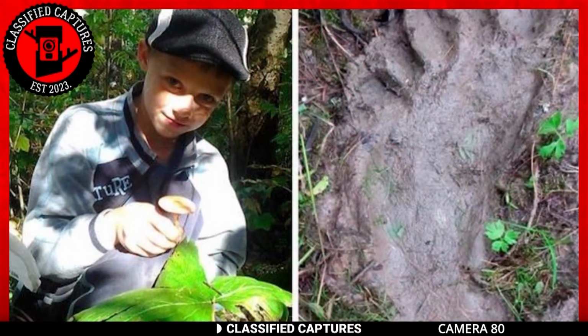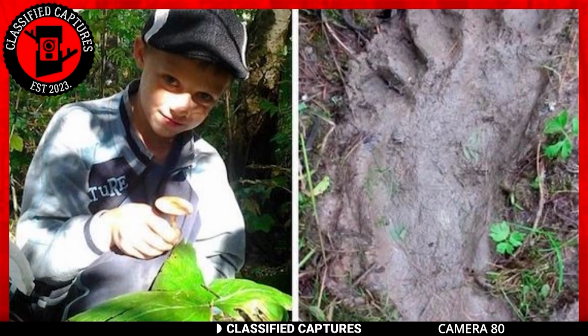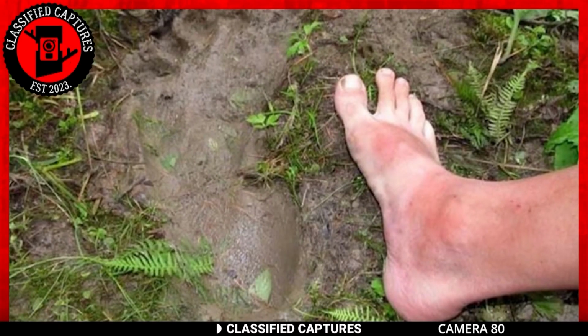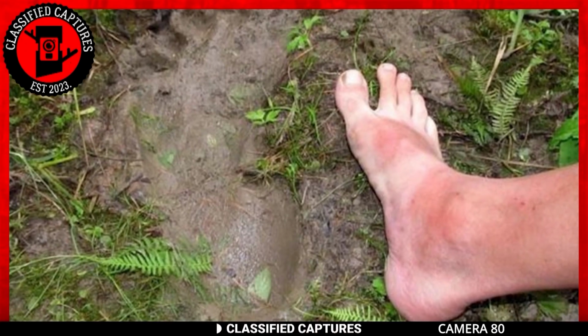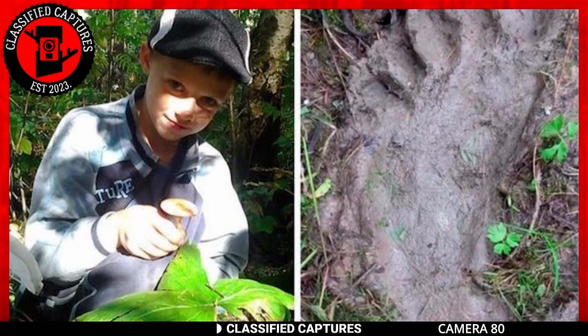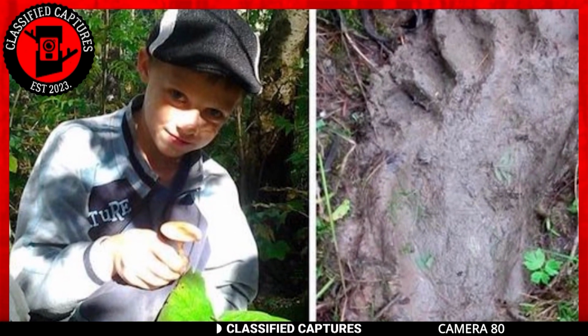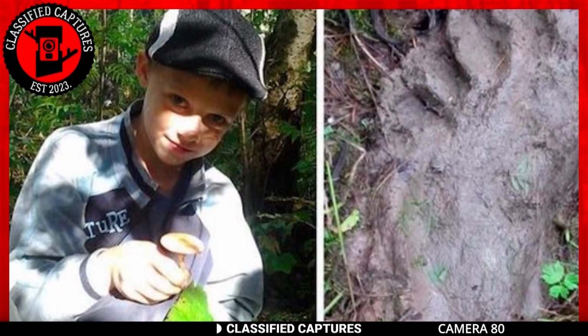Speaking of Bigfoot, a 12-year-old boy saw a Yeti on a camping trip in the Kemerovo Mountains in Siberia. The Kemerovo Mountains in Siberia are renowned as a hotspot for Yeti sightings. The young boy said he was taking a morning walk with some of the kids when he spotted the magnificent creature with brown fur and brown eyes like a human.